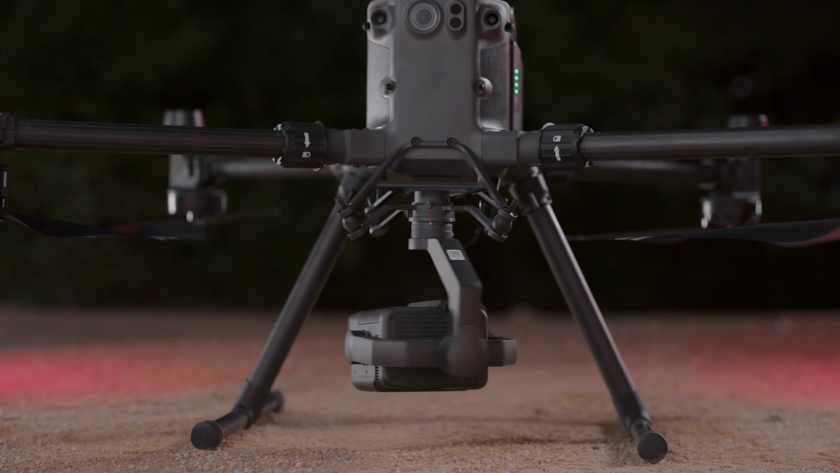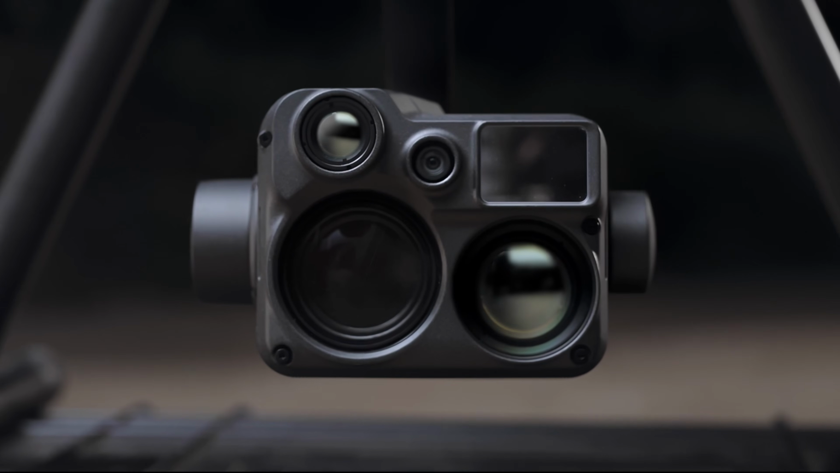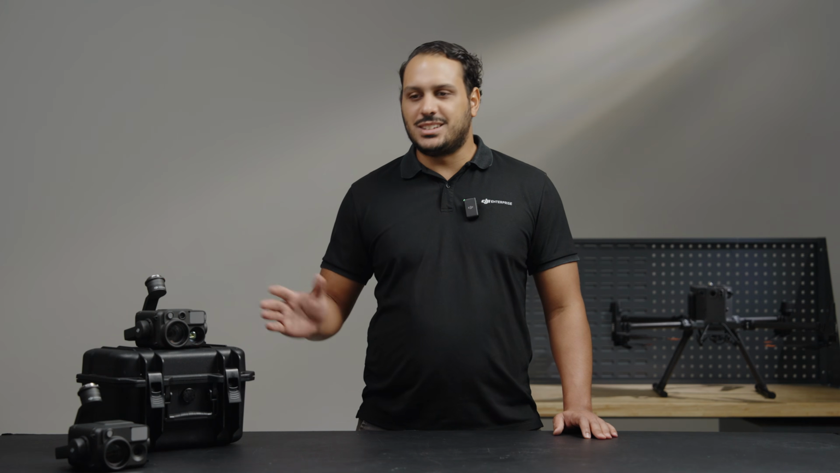But we didn't stop there. Learning from the feedback from the H30 series users, in 2022 we launched the H20N, a solution that builds from already tested H30 series technology, but with an addition of a low light camera thanks to its starlight sensor. Yet, our thrive for continuous innovation brings us to this moment. The Zenmuse H30 series brings the best of its predecessor and more. So let's dive in what makes the H30 series a game changer.